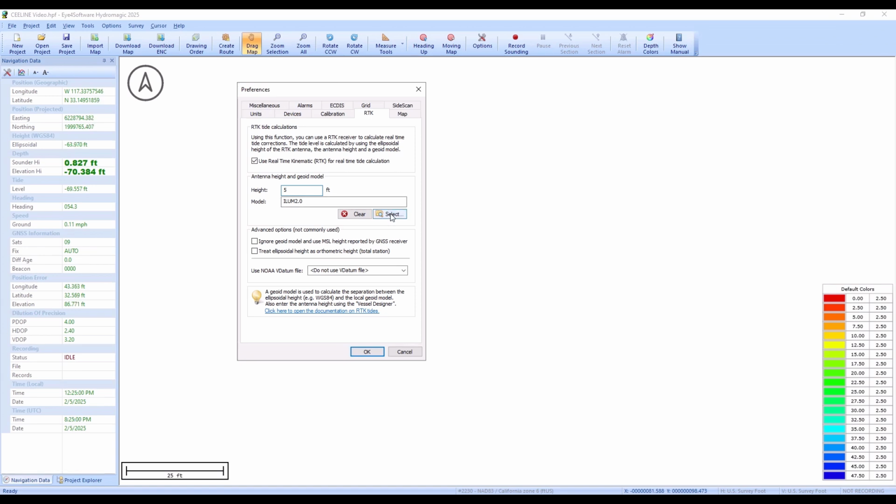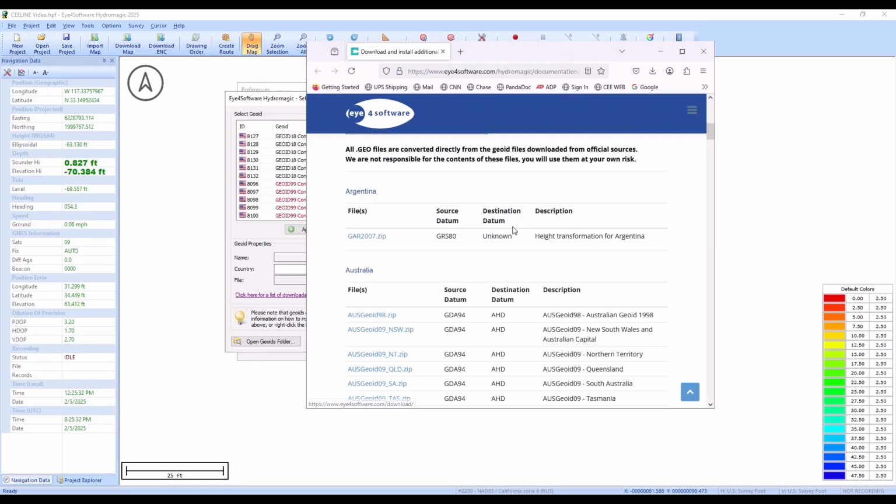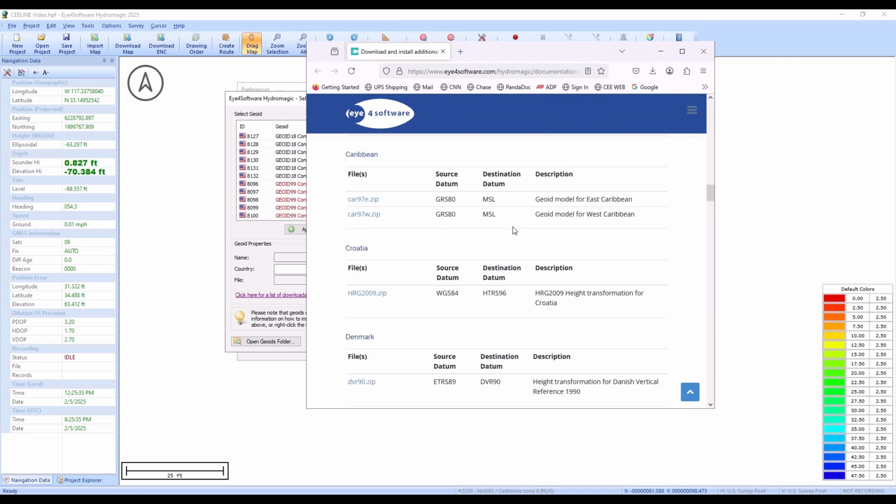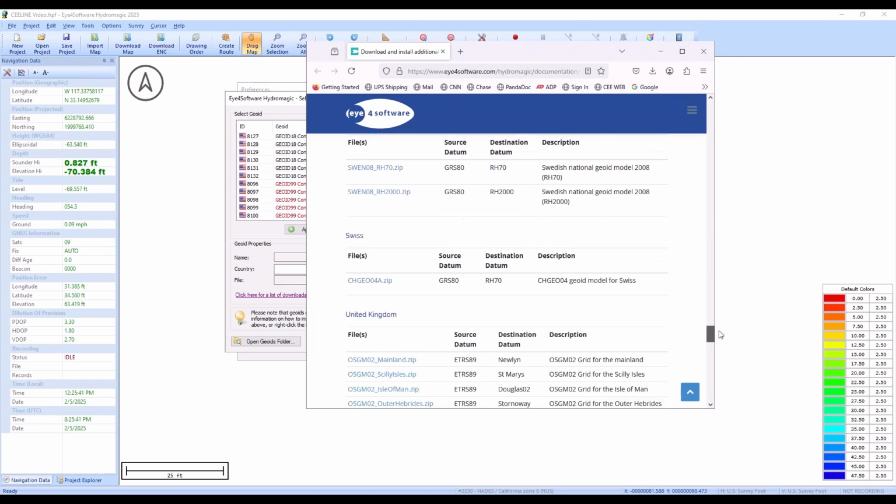Now, to get a proper elevation, we need our geomodel. So we can select geomodels from a list of geomodels, and if they are shown in red, it means they are not loaded. If they're black, they will be loaded. A new Hydromagic installation will have no geomodels because it does not come with the world's entire list of geomodels. So what you have to do in that case is to click to get to a downloadable list of geomodels on the Hydromagic website, and I have done that, and here is the list. So then you can go to the geomodel that you would like and download that file, wherever you might be. It's pretty straightforward.